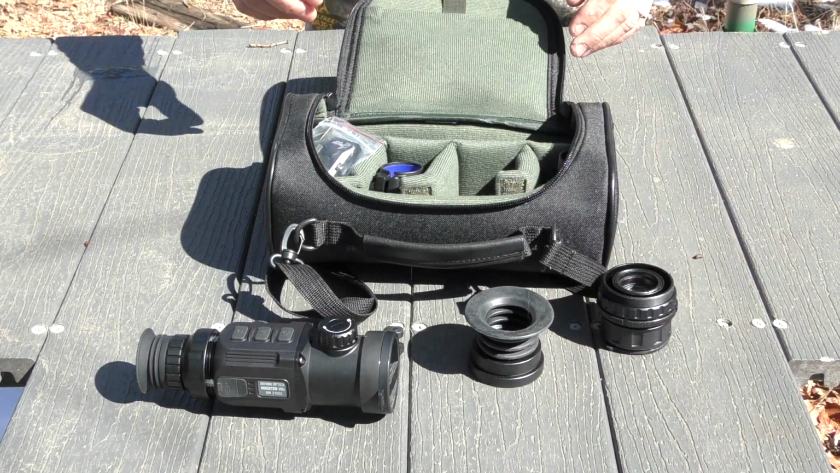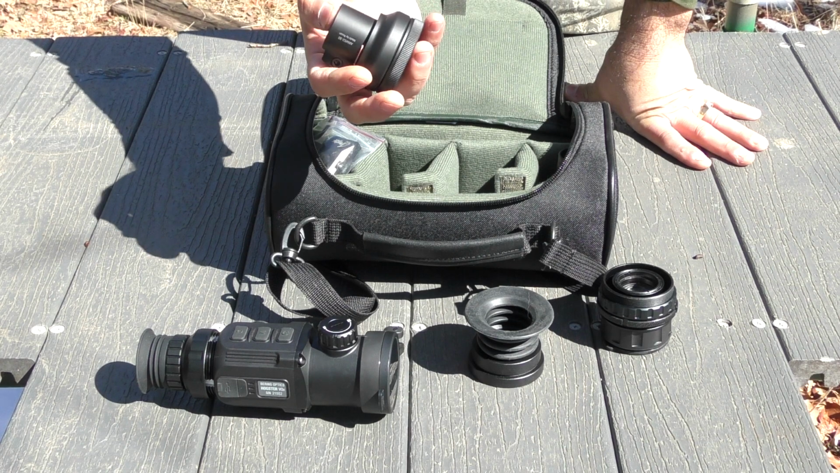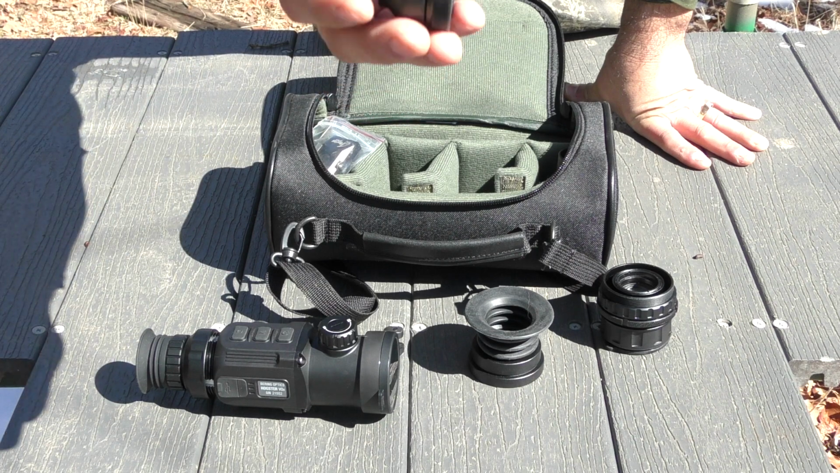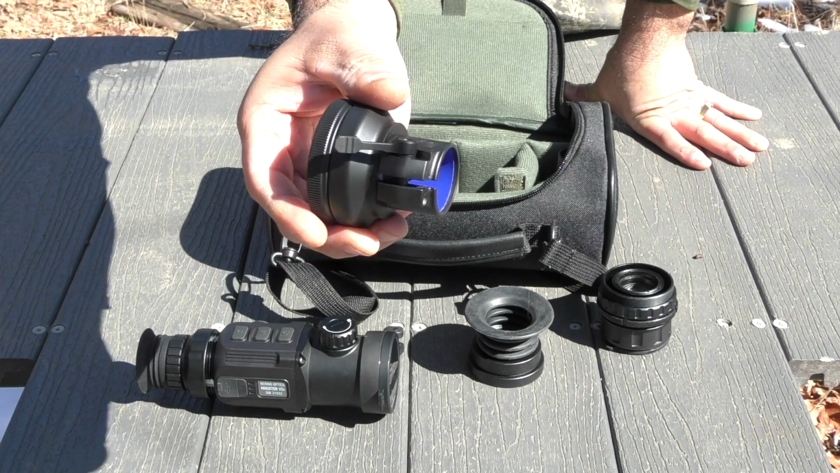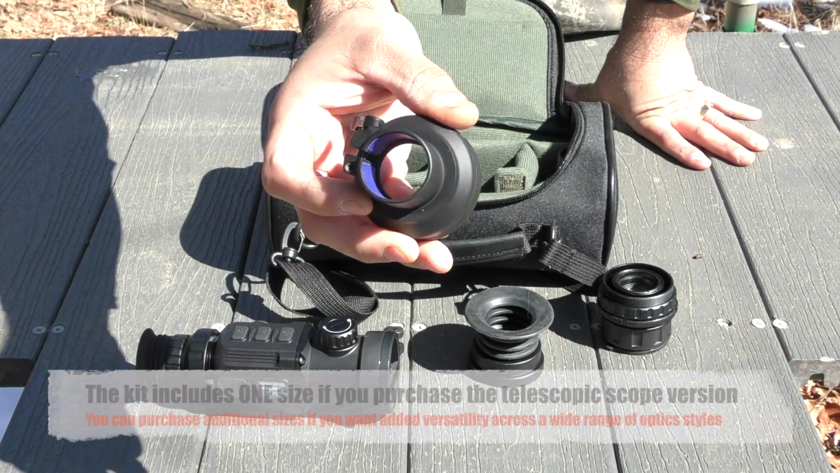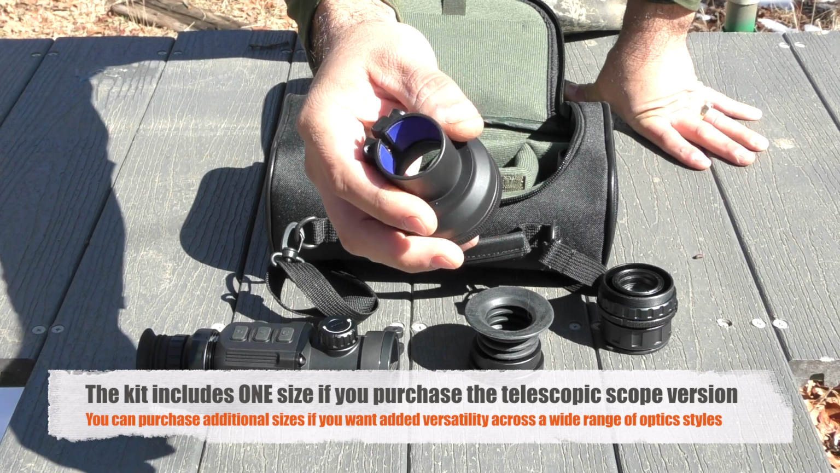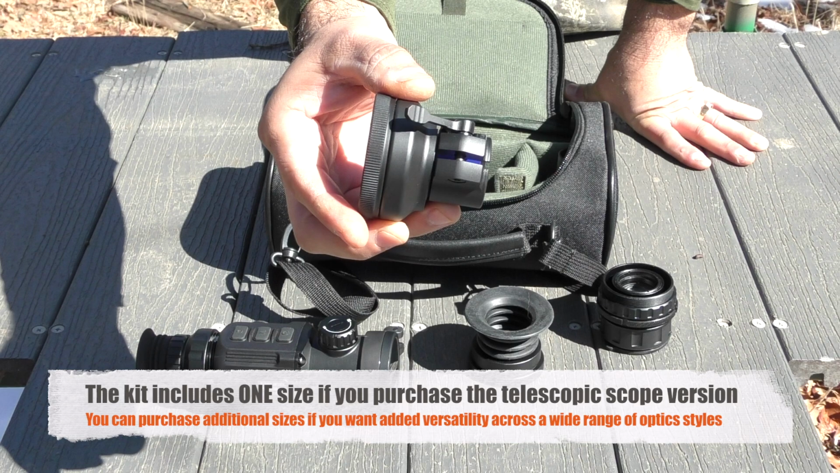Okay, depending on which kit you order from your dealer and what your application is going to be, it's going to be key and crucial that you choose the telescopic scope adapter that is configured correctly for the front size of your day optic. So this one right here is configured for a 30 millimeter front objective size on a day scope, and then